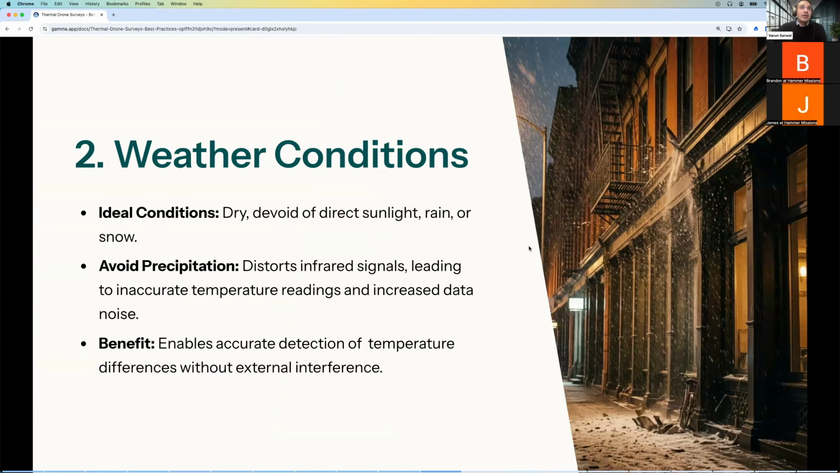The second thing is to avoid any kind of adverse weather conditions.